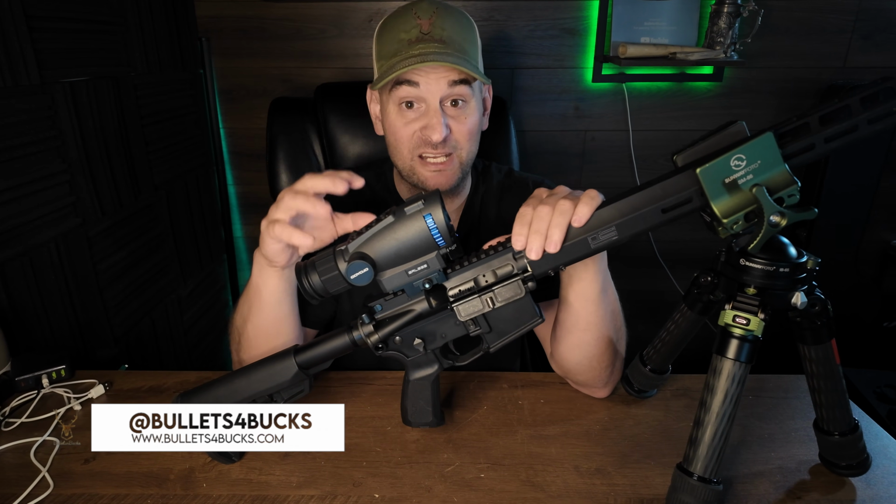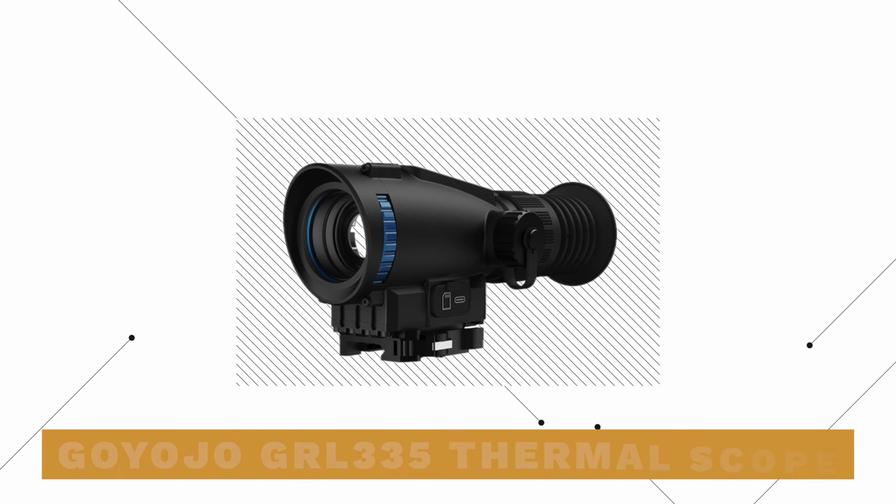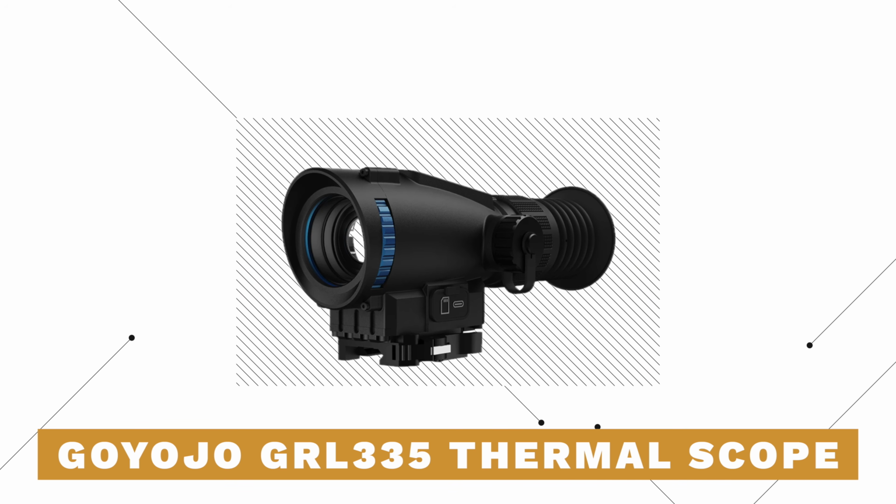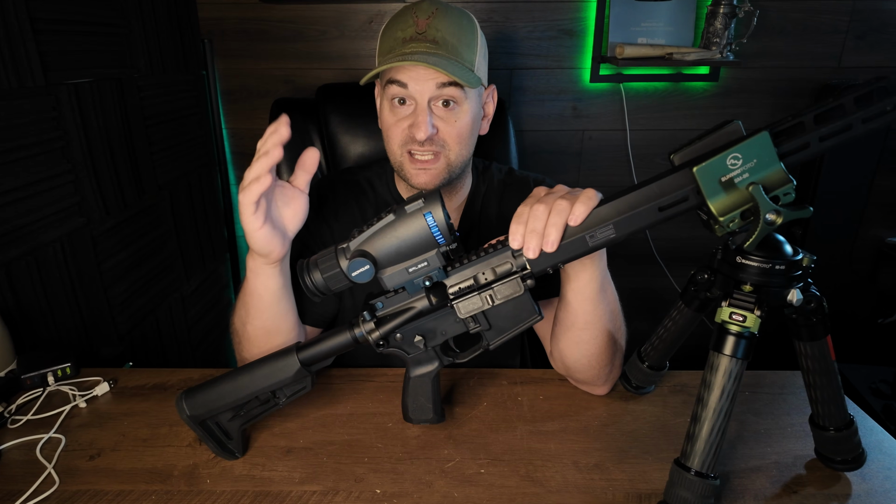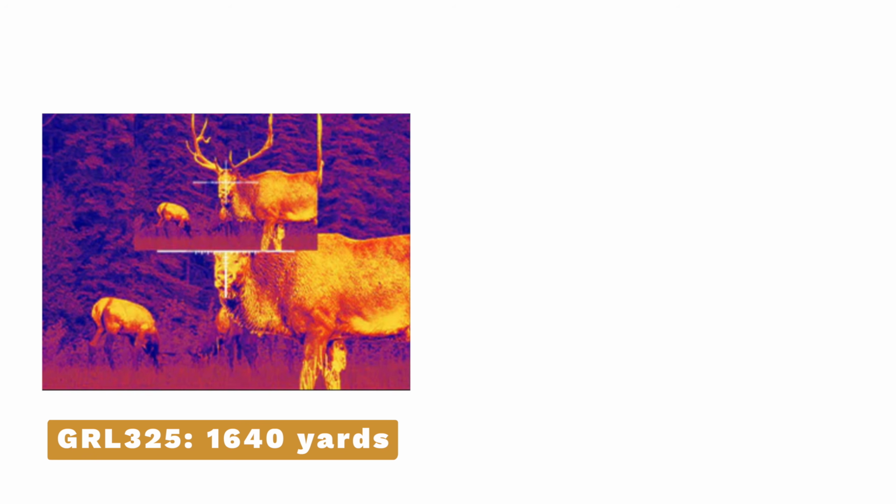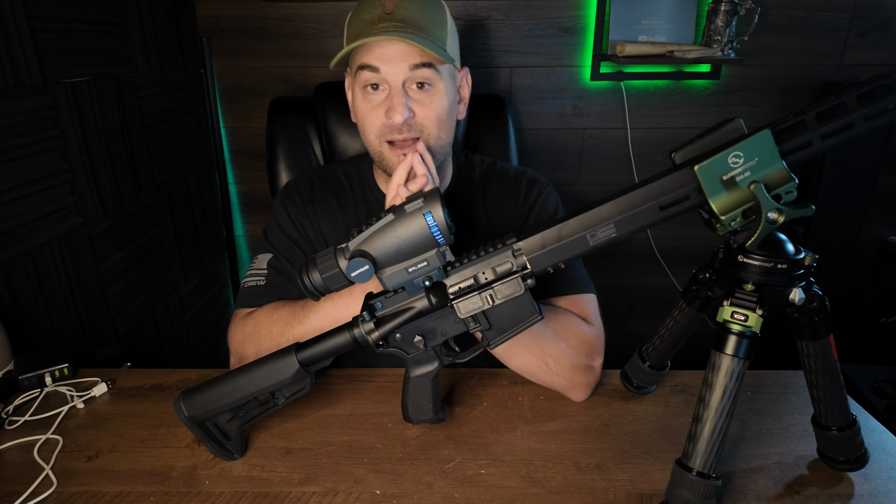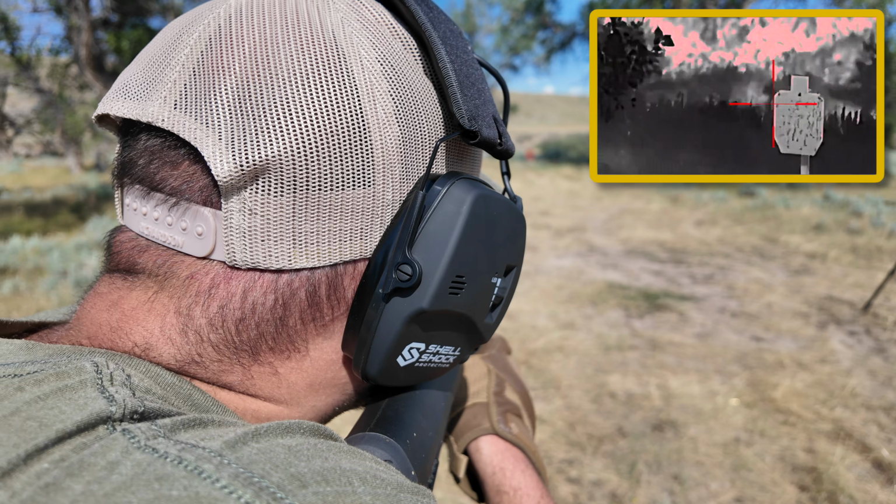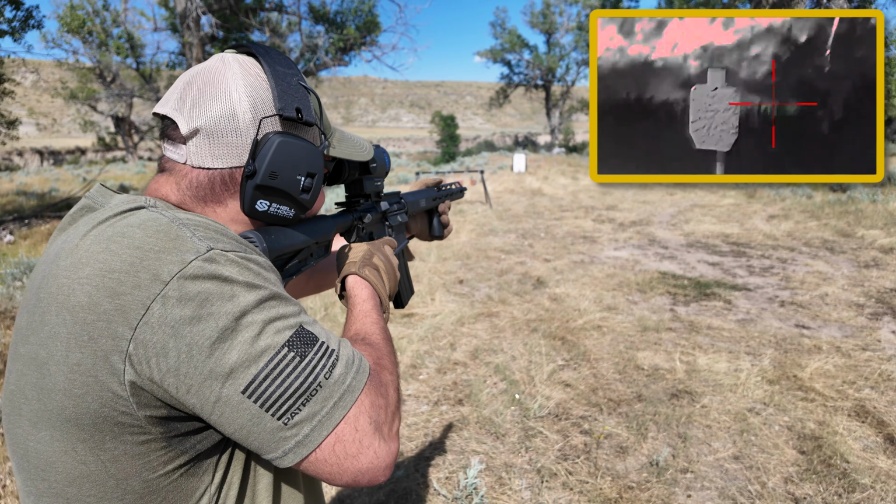My name's Steven, and today we're going to go over something very exciting. That's the GOYOJO GRL335 Thermal Optic. Now, you can get this in a 25, that's the 325, or the 335. This is the 35, so it has a 35 millimeter objective lens. This optic is pretty sweet. So we took it out to the range, we put it through the paces. We're going to show you more of those results later on in this video.